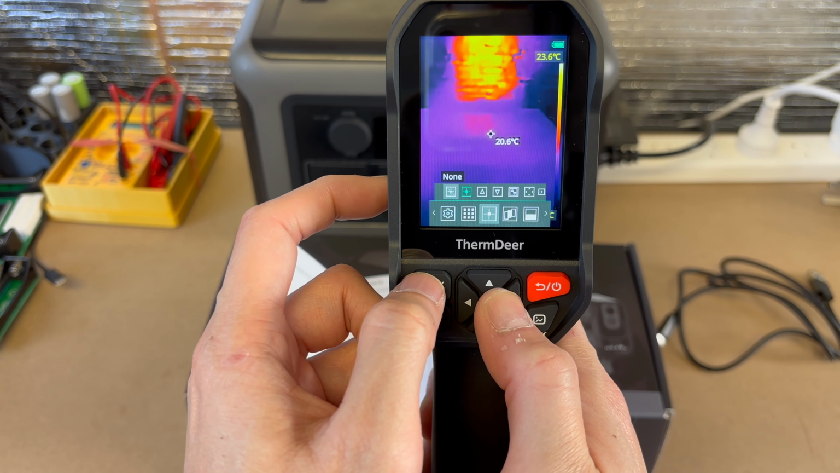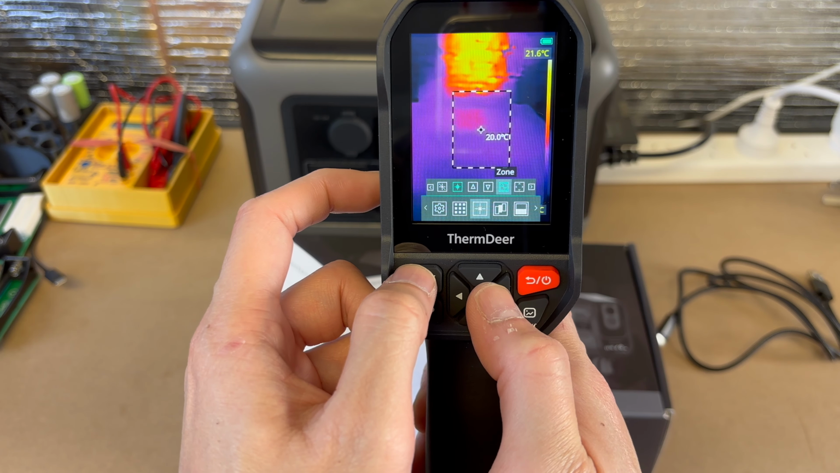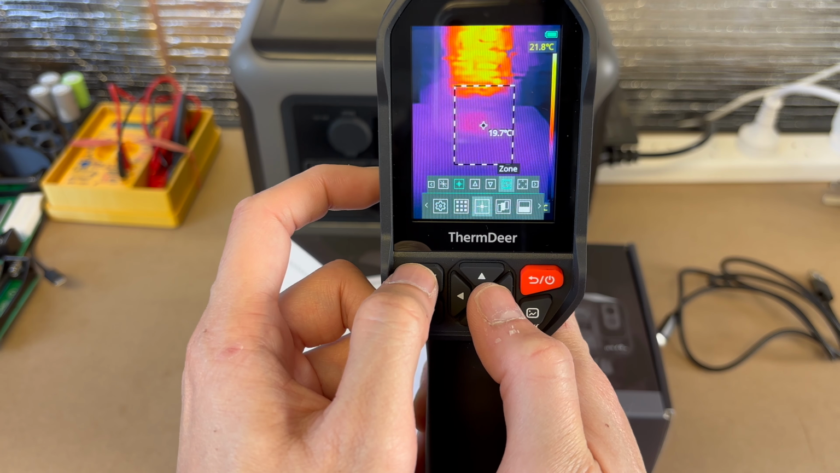We can have none at all. You can do a zone, and you can increase or you can decrease that rectangular area.